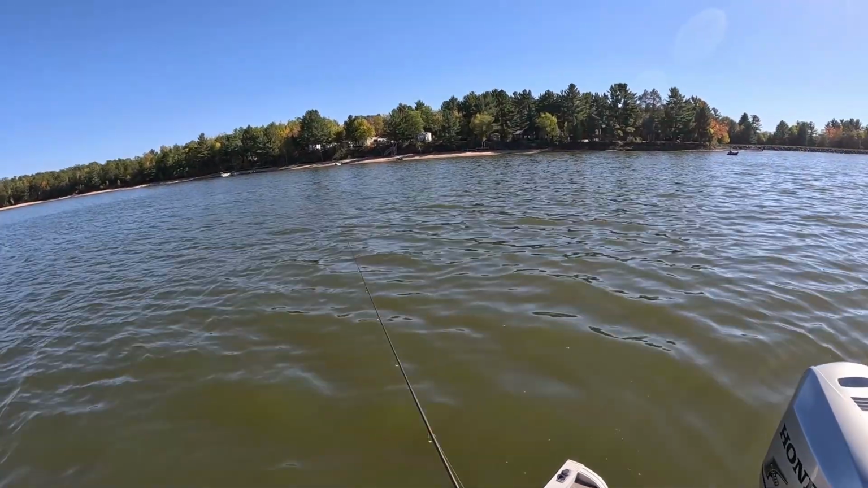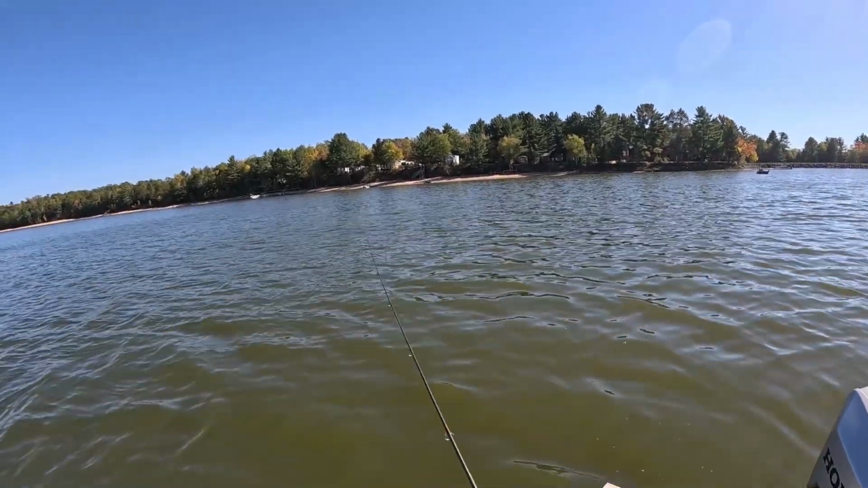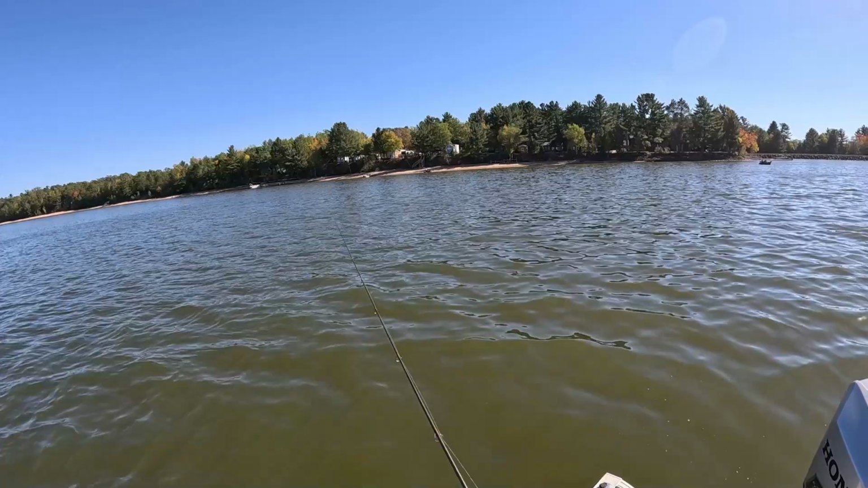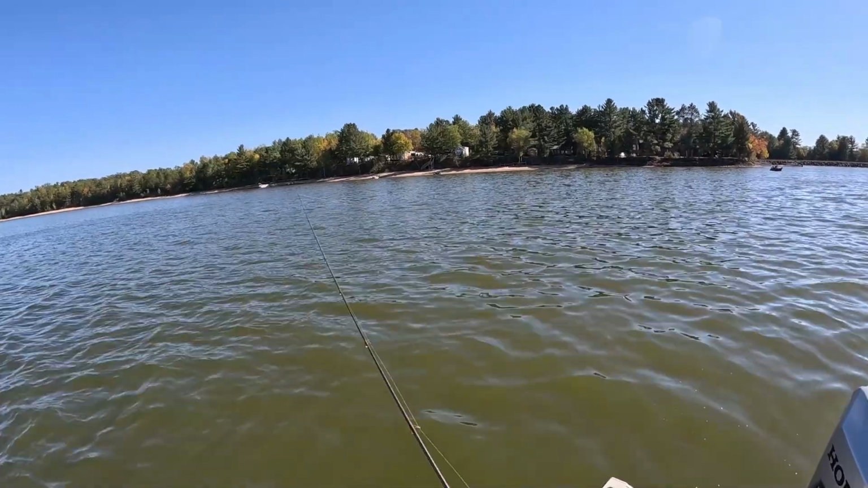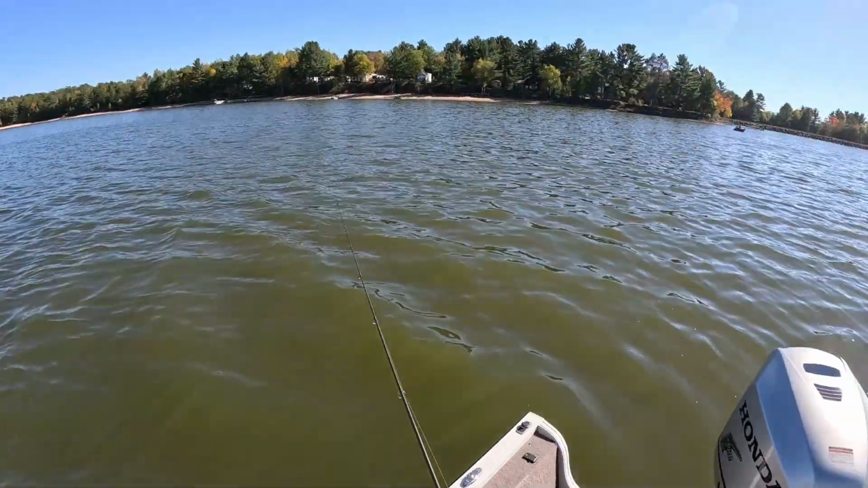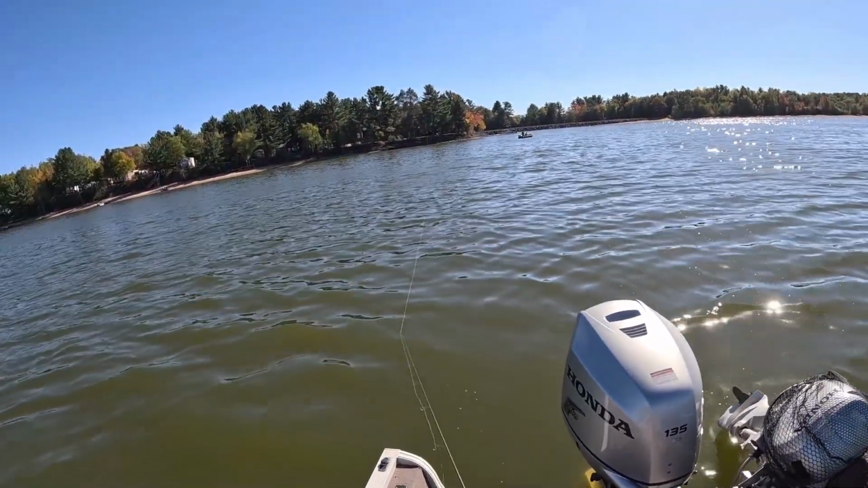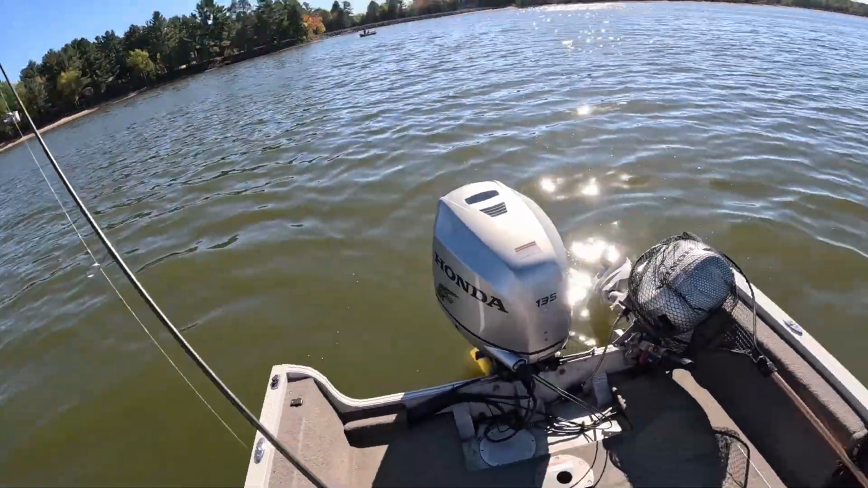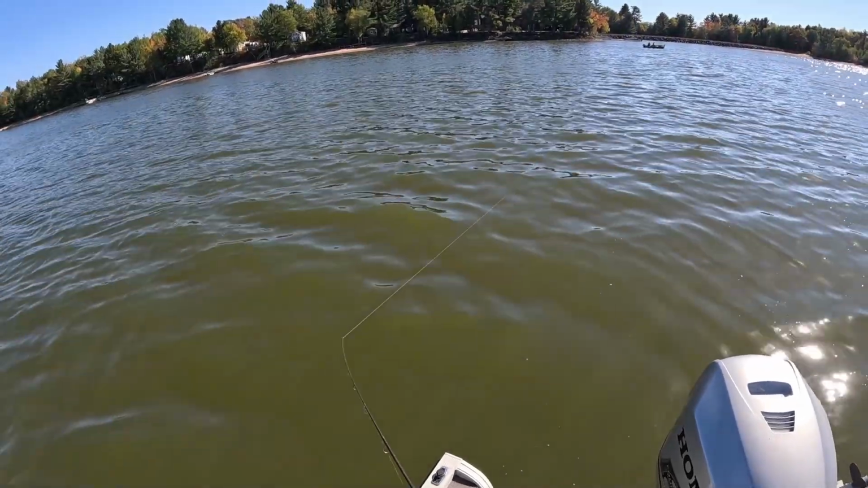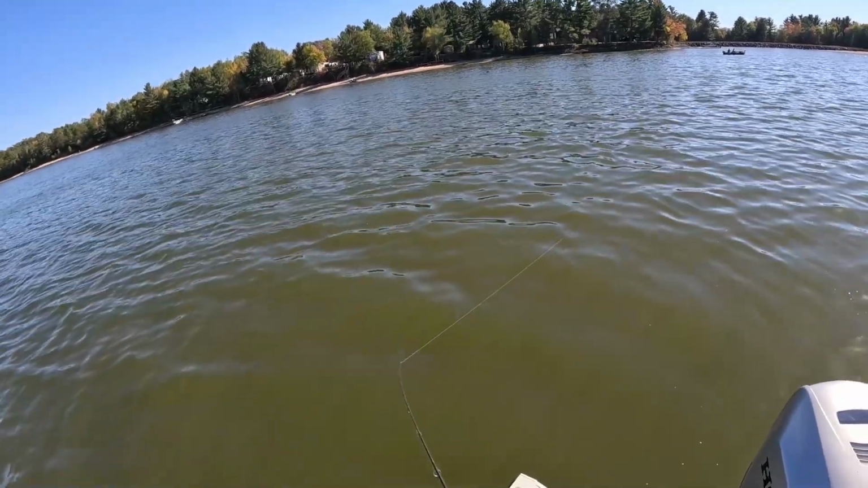I'm just kind of twitching this crappie scrub up above all this stuff, trying to keep it somewhat floaty and suspended a bit. Let's try swimming it through there. Slow retrieve with little pops added in. I'll work swim baits the same way.